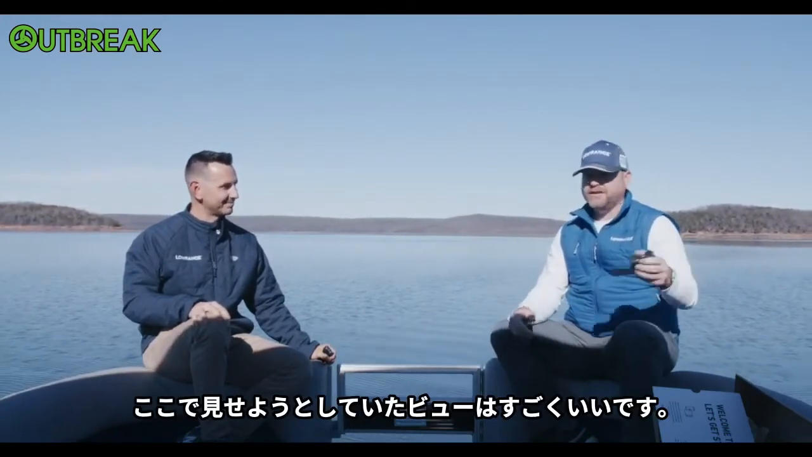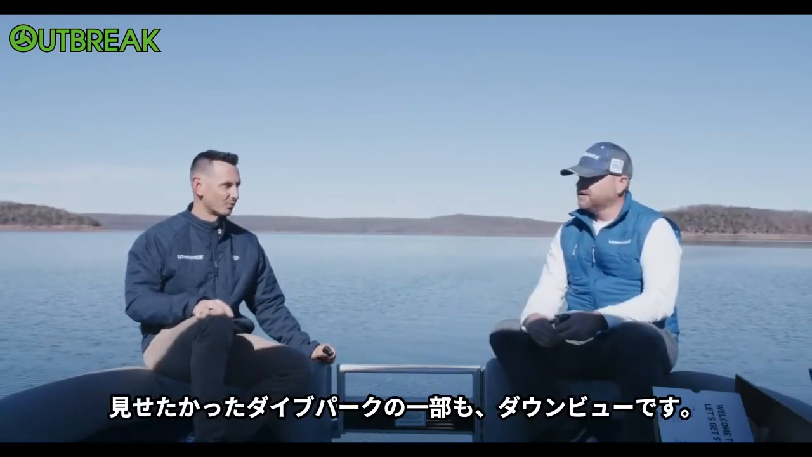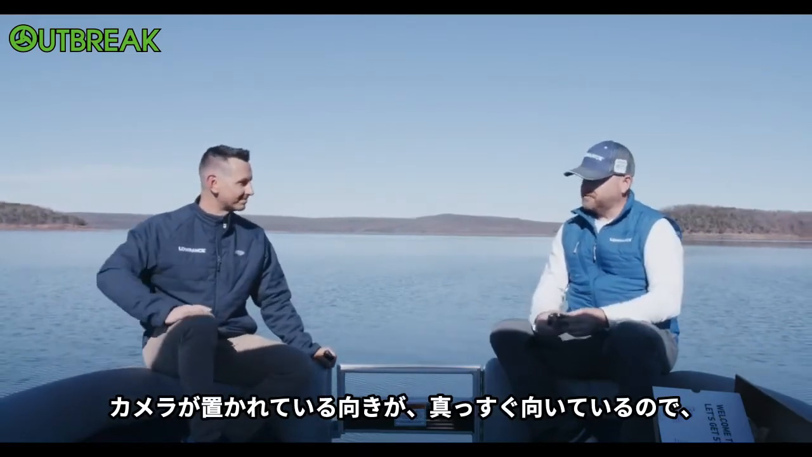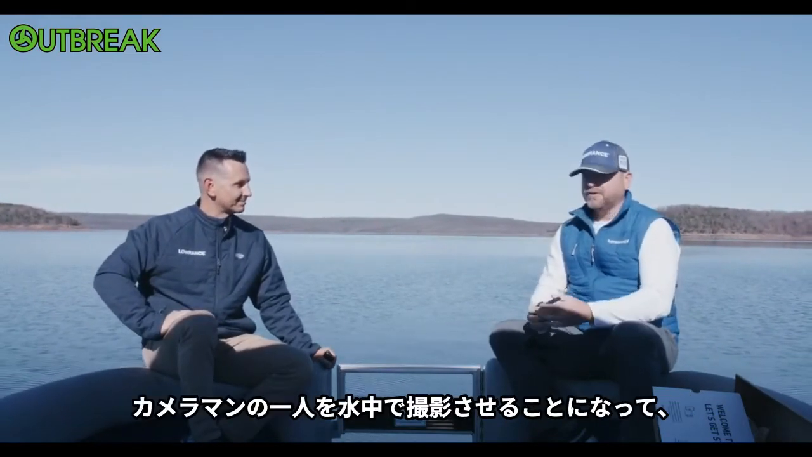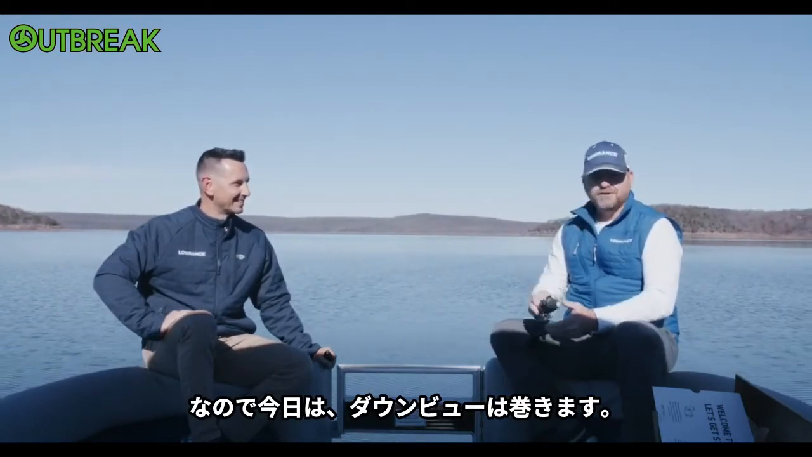I think the view we're going to show here, because of the conditions we're in, and we kind of wanted to show off some of the dive park, is the down view. Right. We normally would adjust and show all the different angles, but the way our camera mounts are lined up, if I adjust the angles, I put one of our cameras in the water and he gets really mad at me. So we're going to roll a down view today.